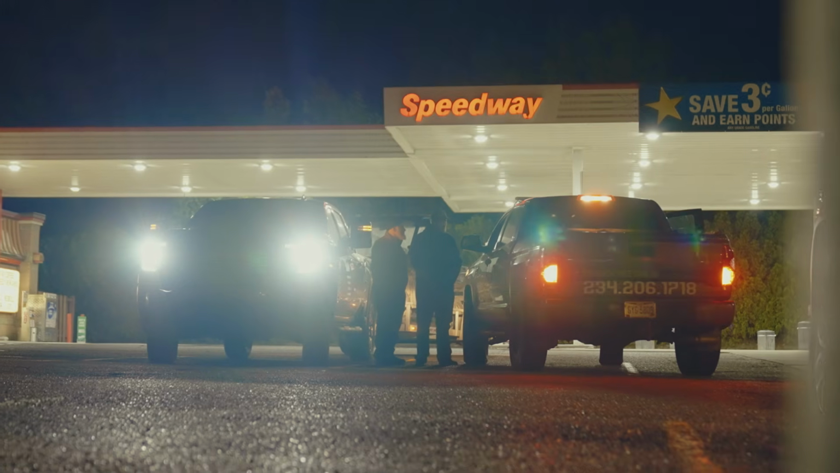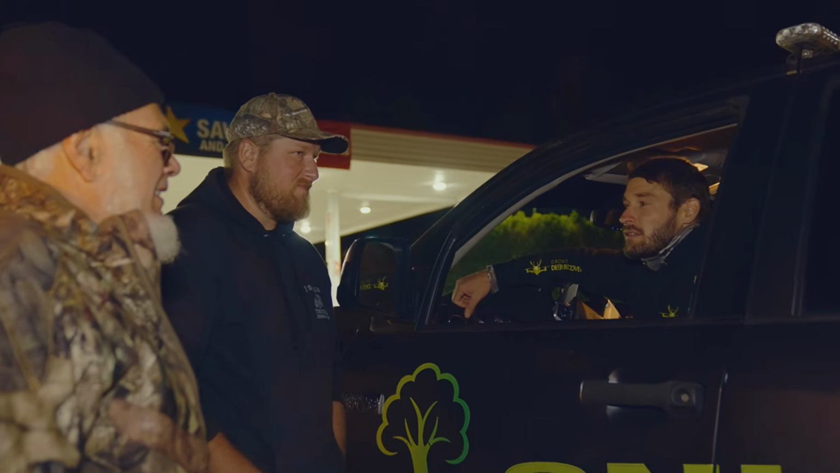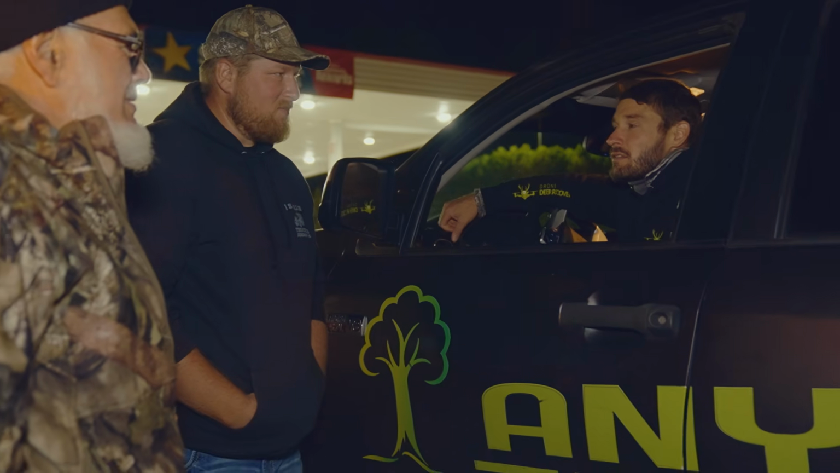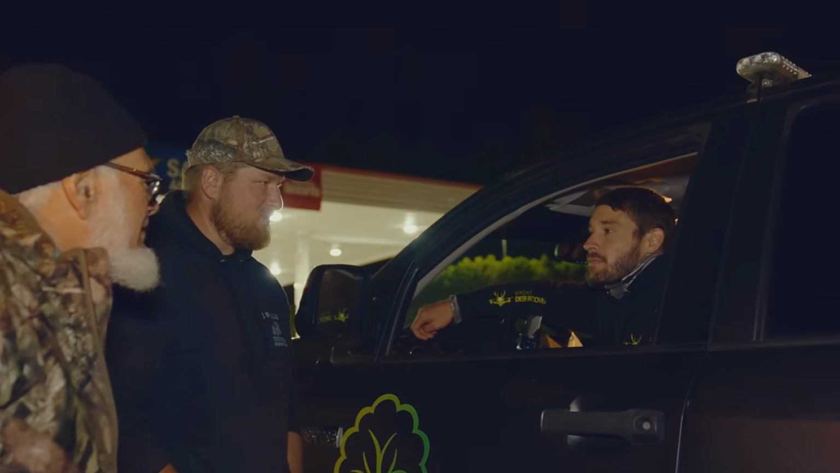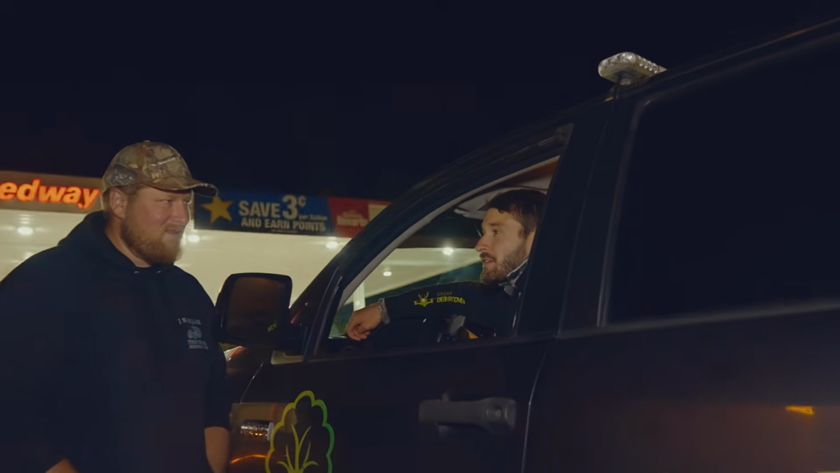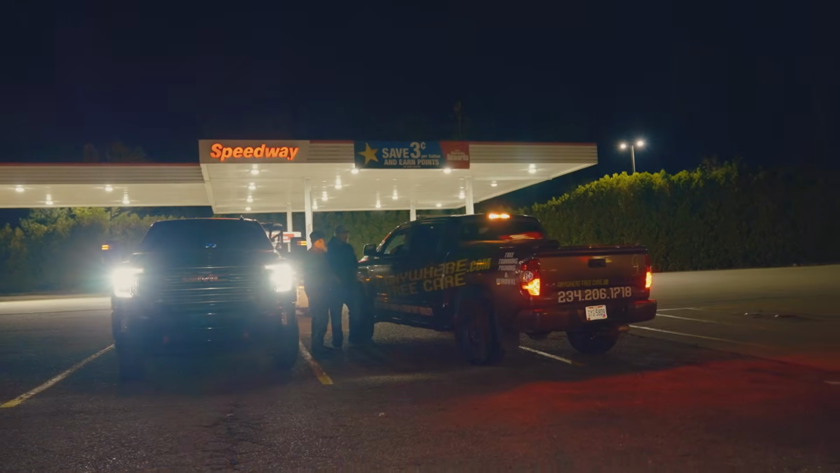What's the story on the buck? Do you know him? I showed up lately here, 3 weeks ago, but been in the dark. Showed up the last 2 nights in daylight. Went in at noon today, right before dark. Is this the first year you've located this deer? Oh, yeah. First year. It's going to be the biggest I've shot. I'm excited. We'll see when we get out there.